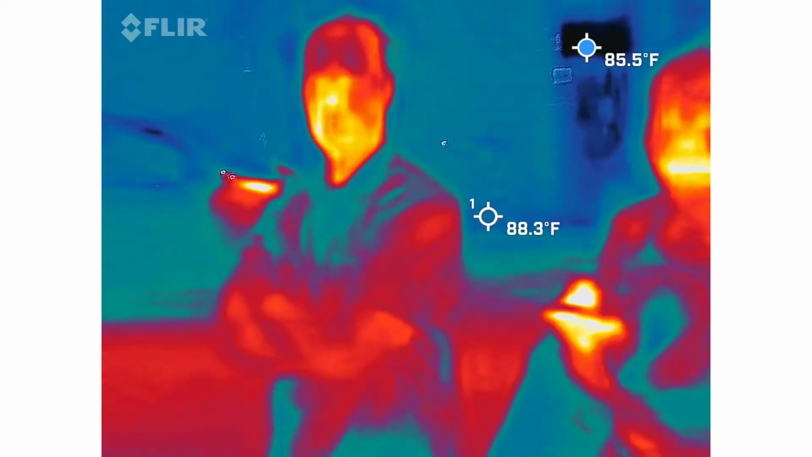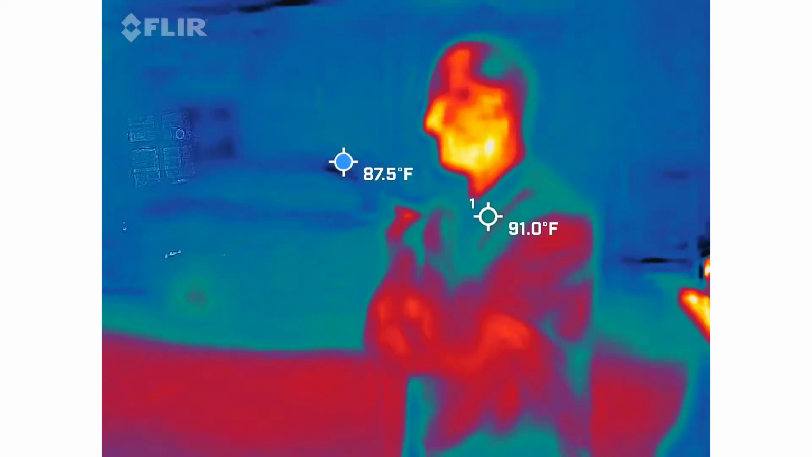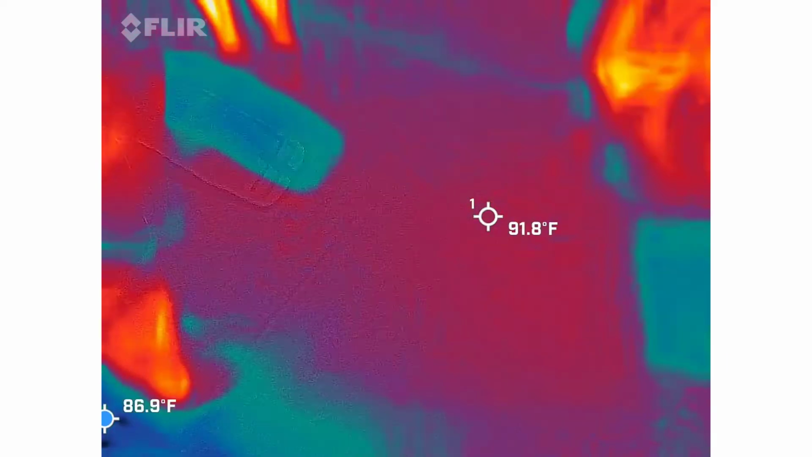So cold heart, it's meant only on his heart, right? Yeah, that's right. That's usually the joke that everybody plays on me. Nick, your heart is pretty black. What's going on there?